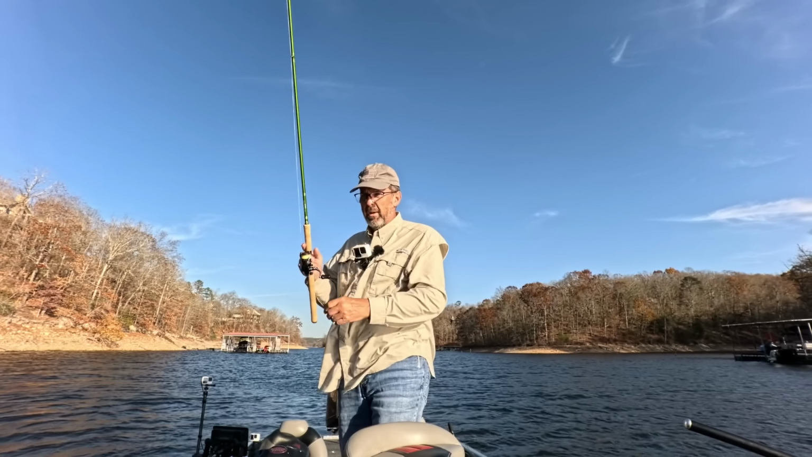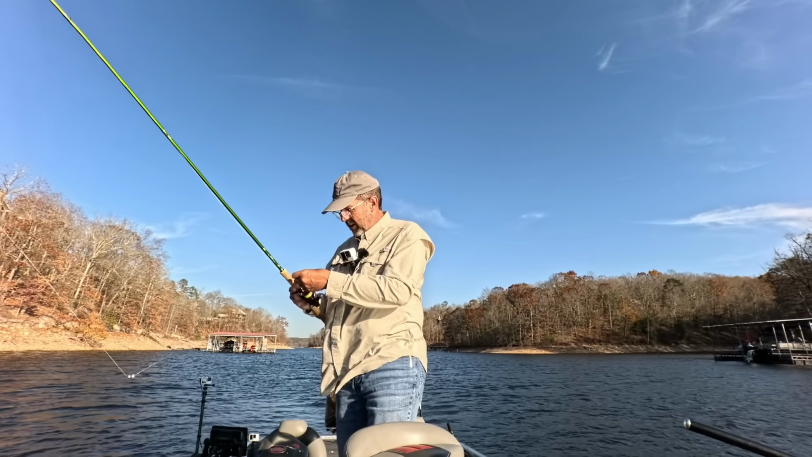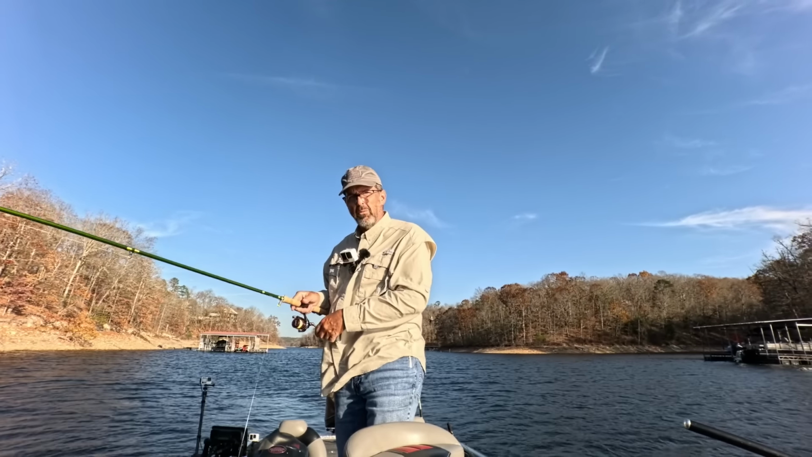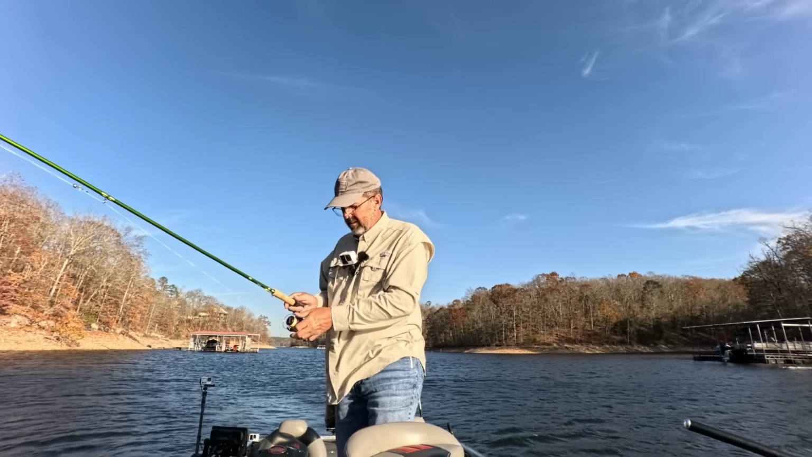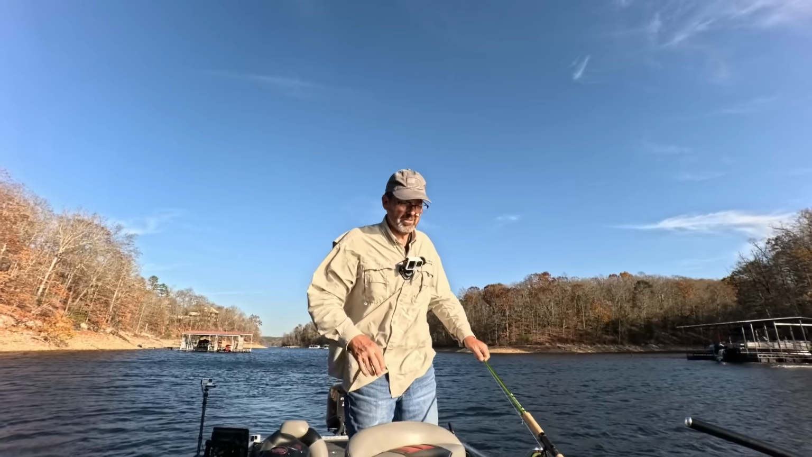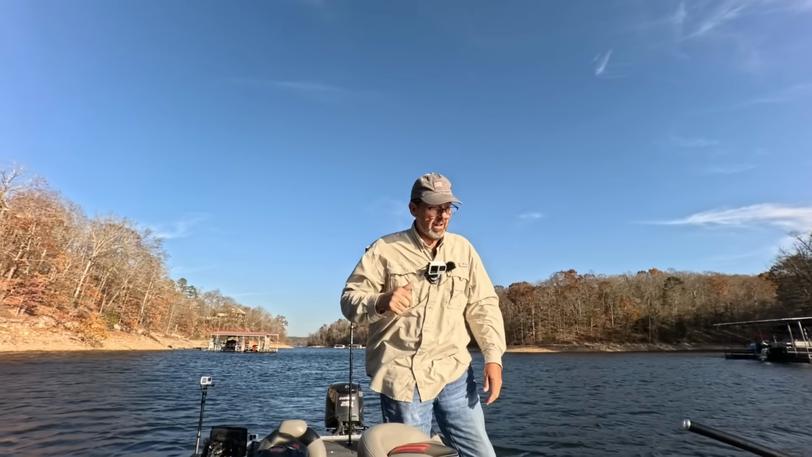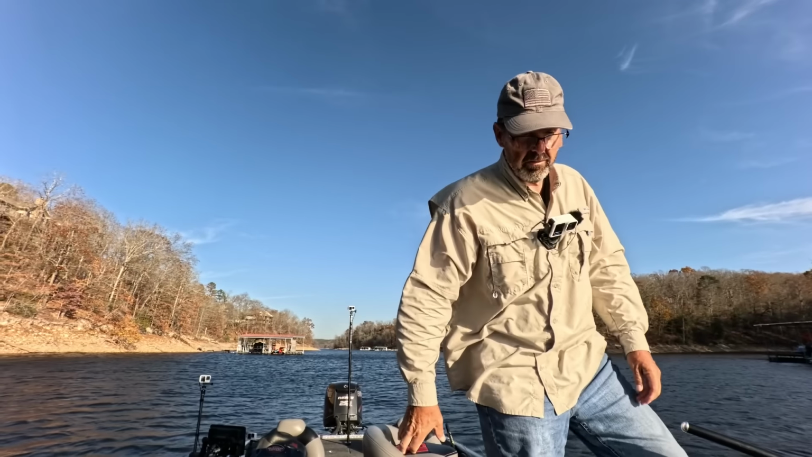There's some bass back here, and I've seen some schools of white bass, but I'm not seeing what looks like crappie to me. Thought maybe they might be on the bottom, and that hasn't been proven out either. So we're going to chuckle back out to the mouth and see if we can find some crappie out there.